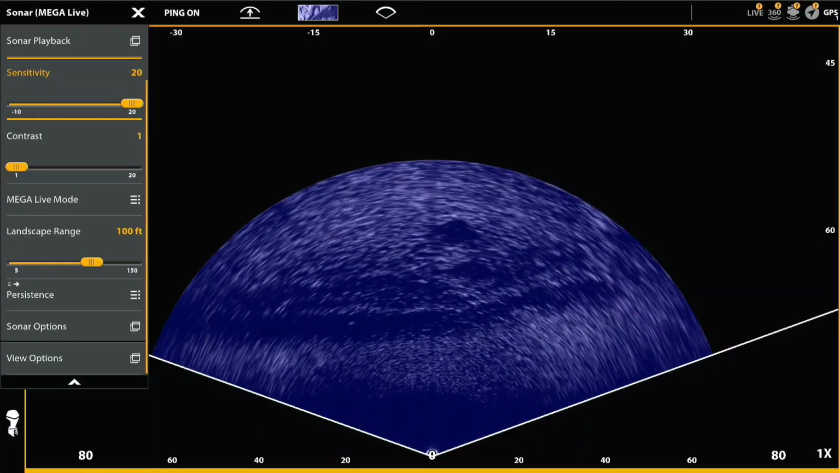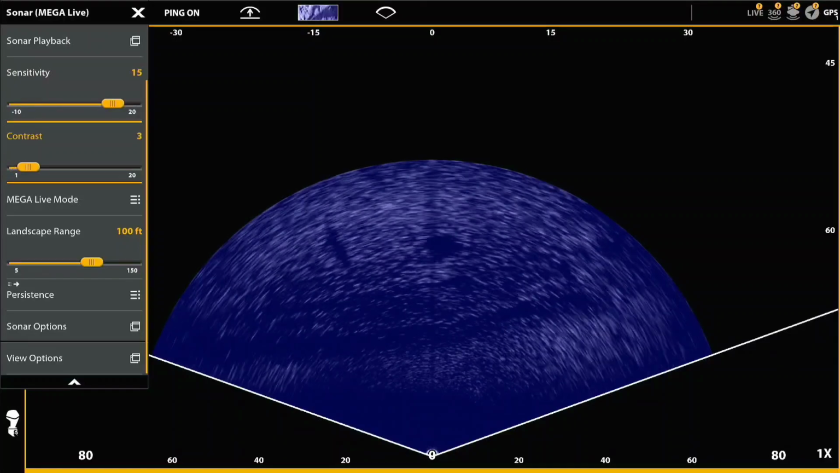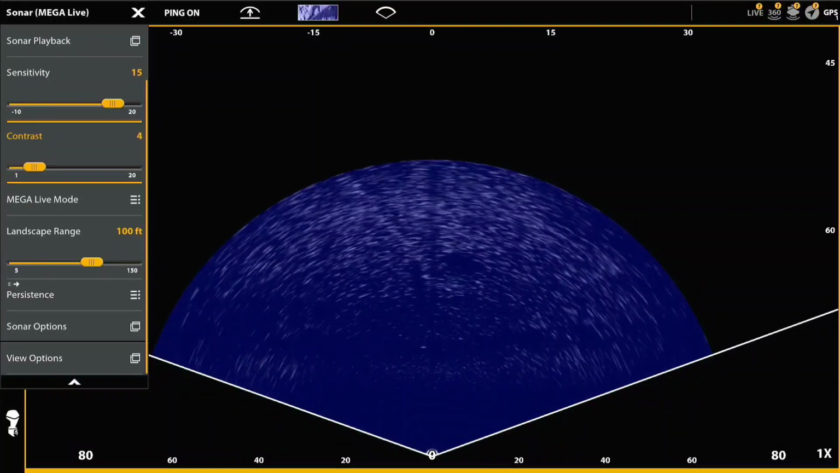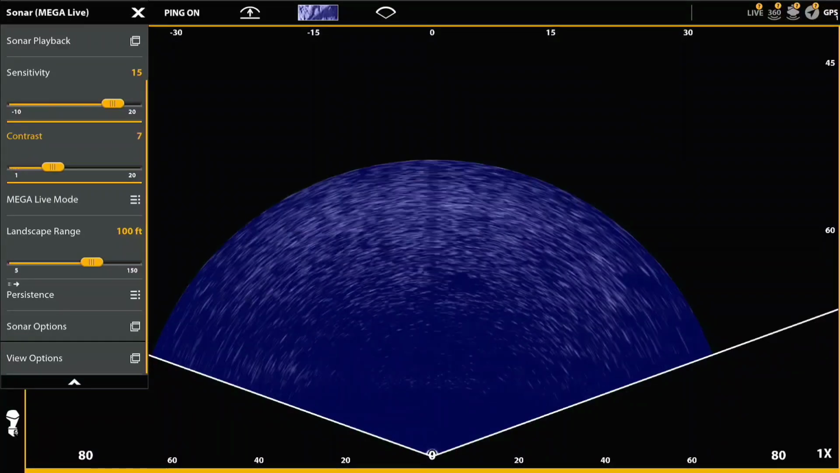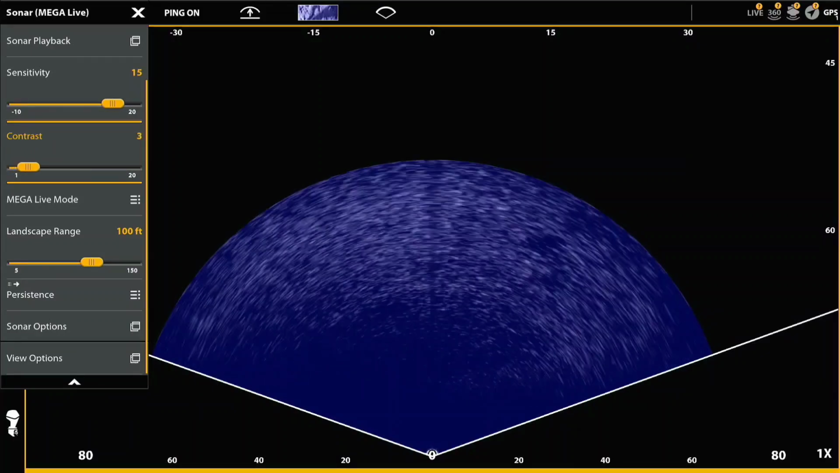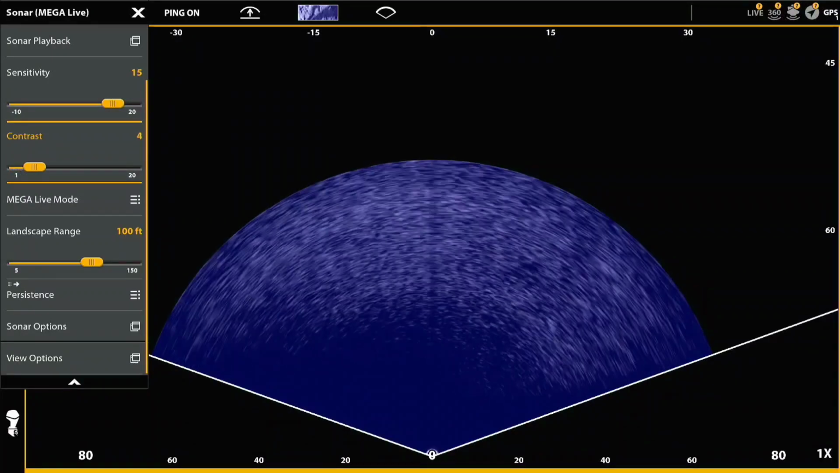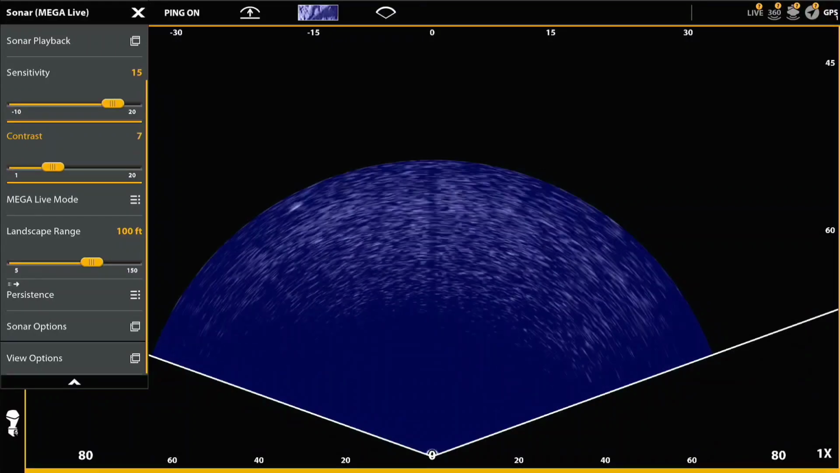So taking it down to about 15 or so seems to actually do a better job, and you're not paying a penalty on the shadow and being able to see the shadow at about 15. So on this one, I think I would settle for 15 being about the right sort of blend of bottom showing up and fish showing up and still seeing the shadow.